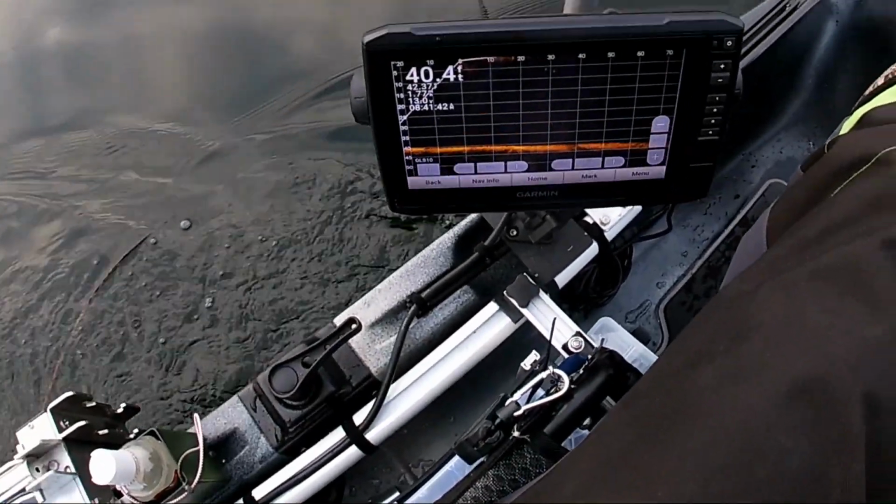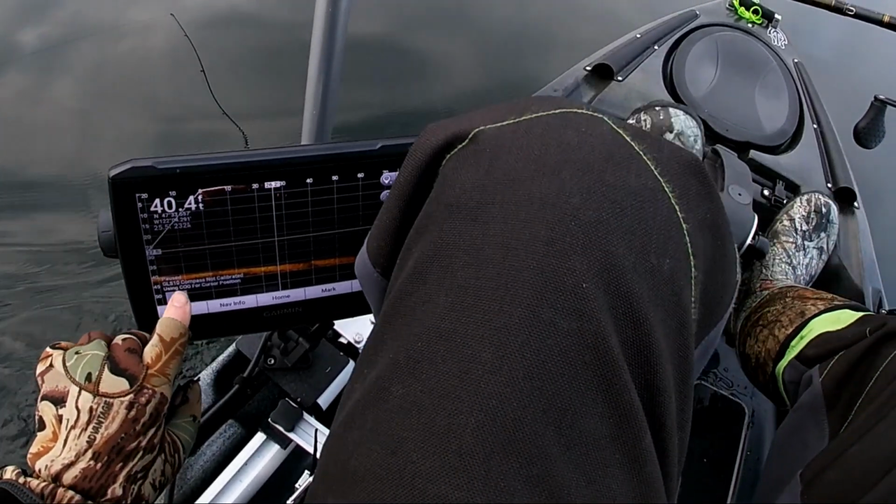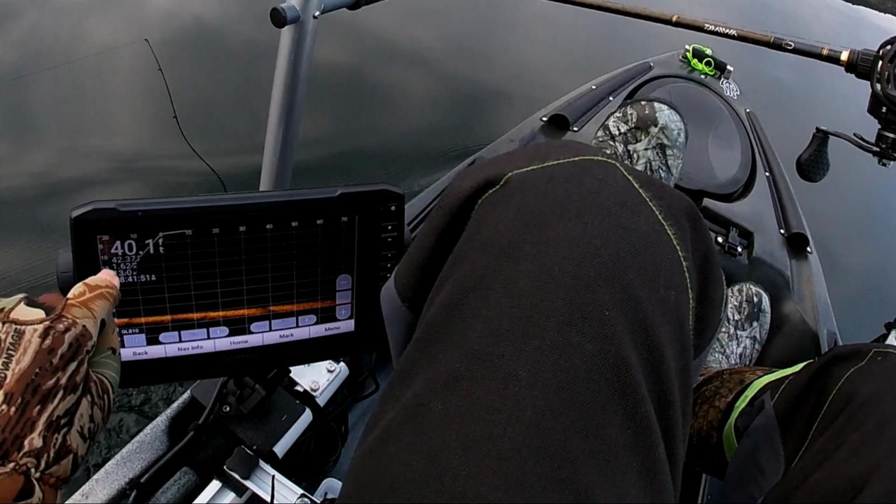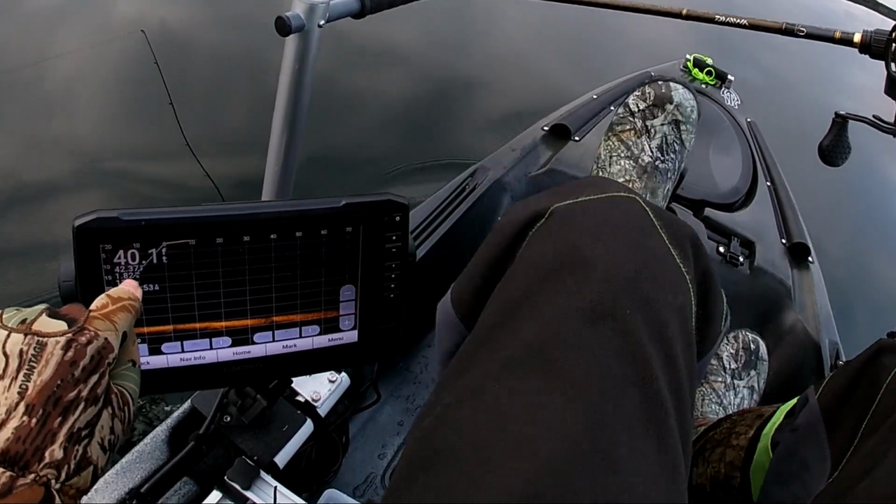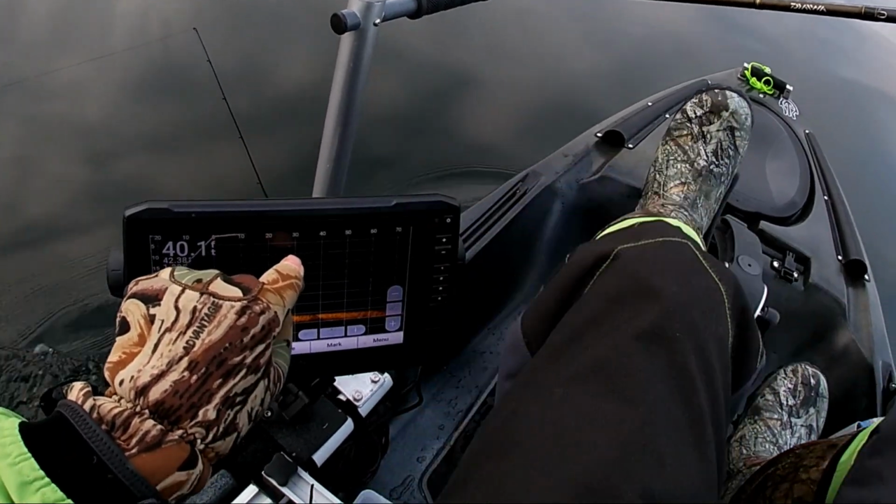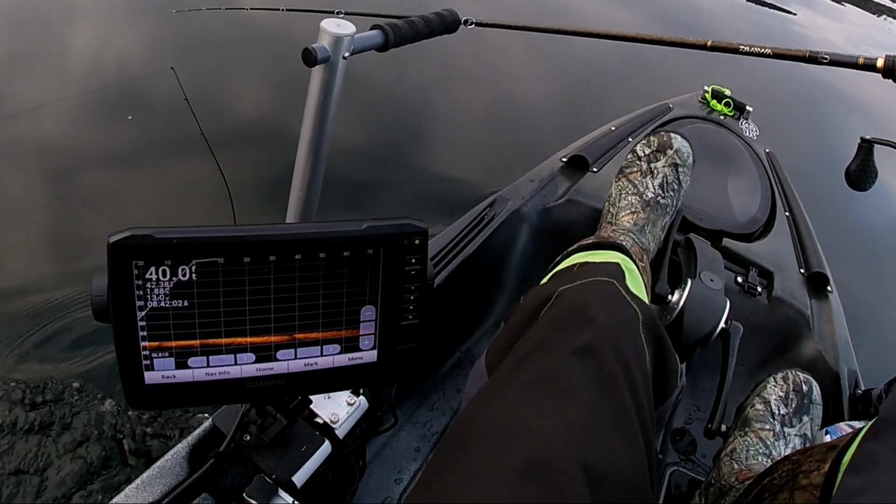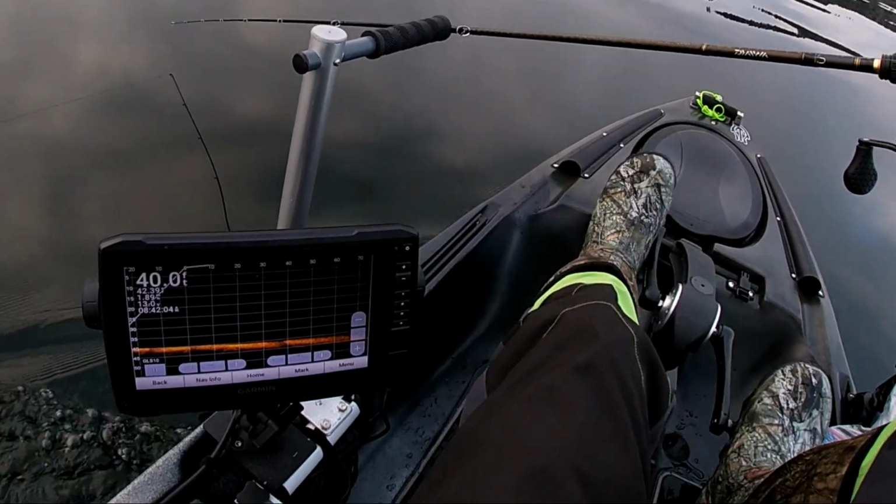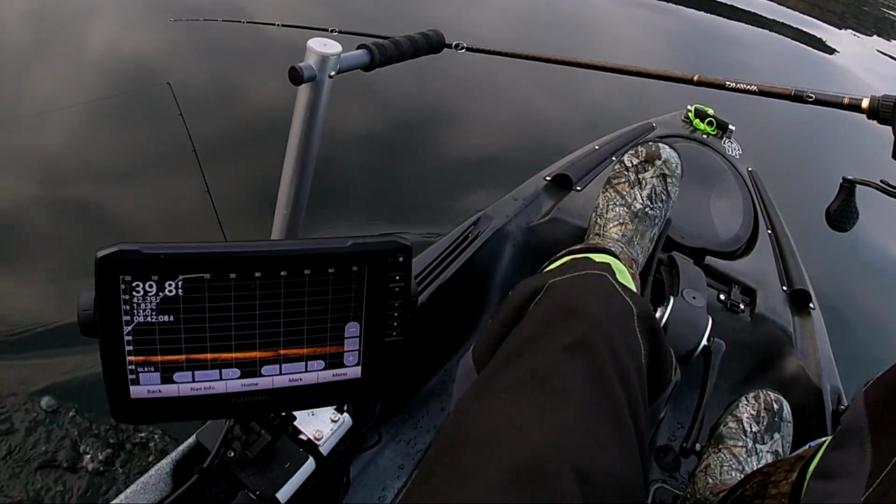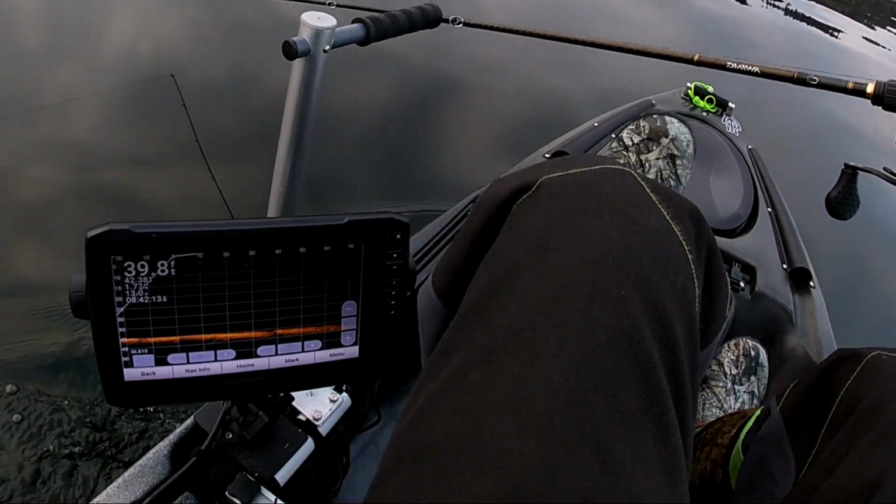So if you look on the screen here, there are two little dots right there. I don't want to pause it. And you can see what my speed is, 1.75. Those two little dots right there, that's my lure while I'm trolling. So I can use Live Scope to determine how deep a particular lure runs with and without a weight attached and with different weight lines.